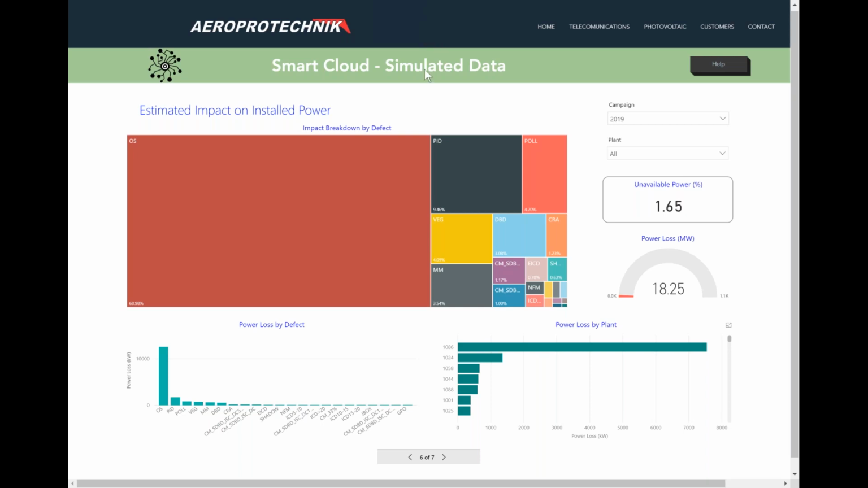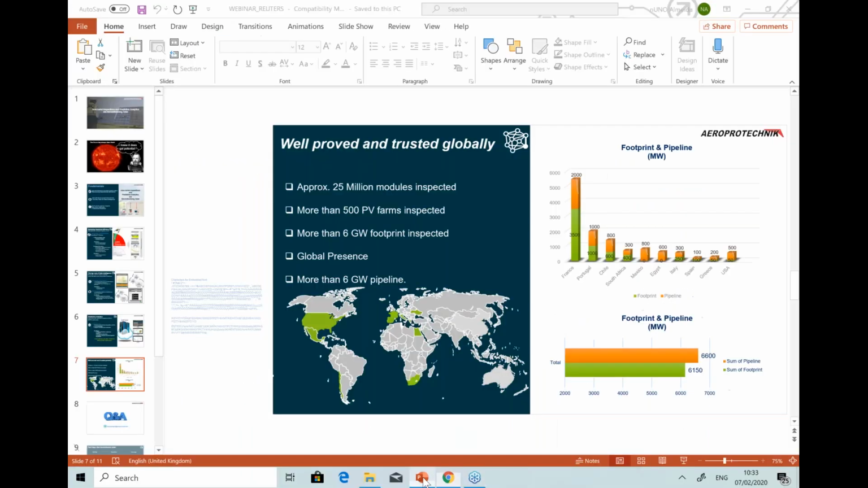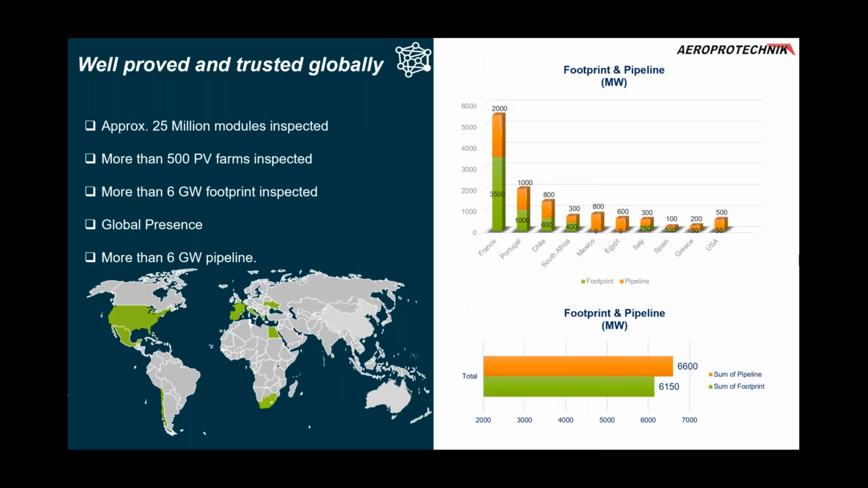Just one last slide, I think it's important to mention. I don't want to make this slide commercial, that's not the aim of this webinar. I believe it's worth mentioning, because it's not just a prototype. These techniques have been well proven and tested globally: more than 25 million modules inspected, more than 500 farms, 6 gigawatts inspected, another 6 in the pipeline.